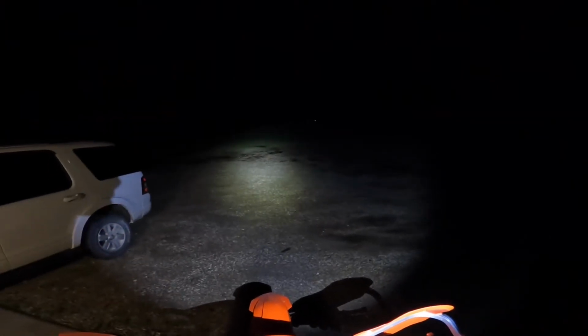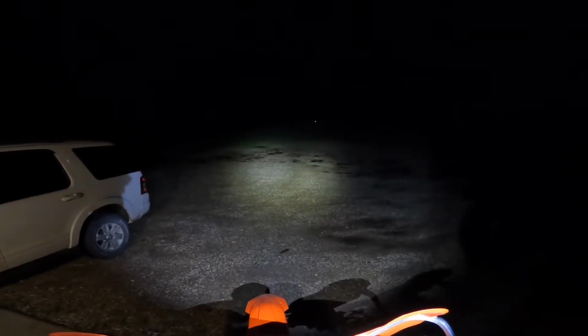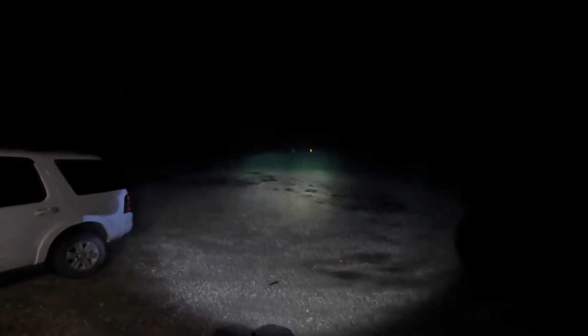We got helmet light. Got a pulse setting. And you go low, medium, high, and then you have the second light. Find the button. Okay, we go same thing, pulse, medium, high. There's just the headlights, headlamps, helmet lights, whatever you want to call. And then we'll throw the headlight on with it.